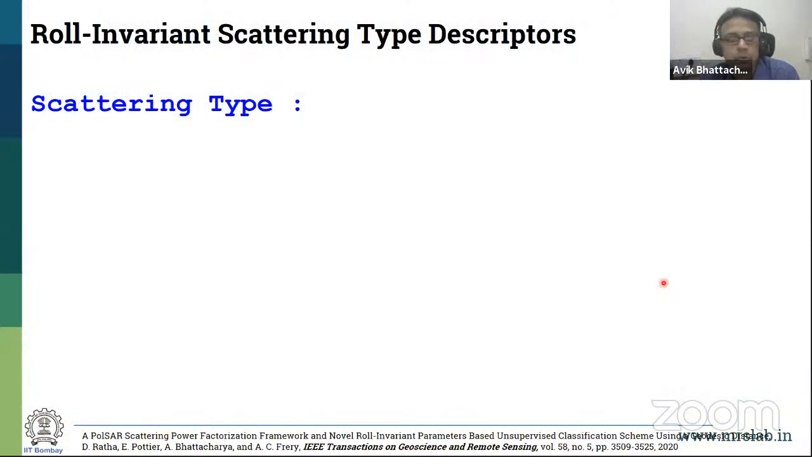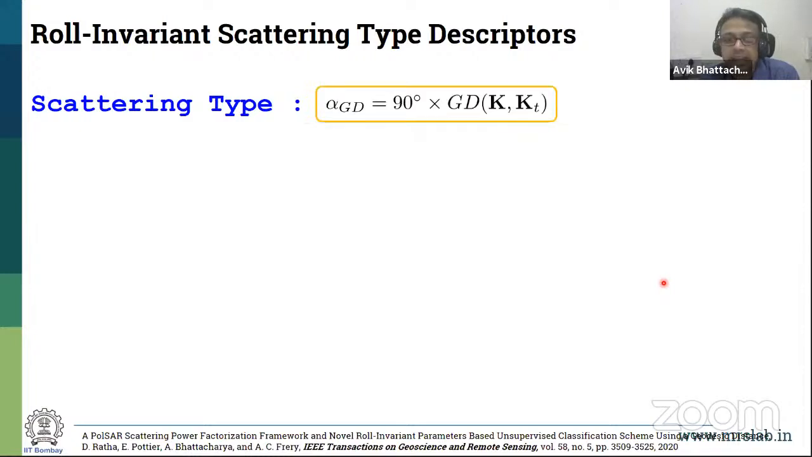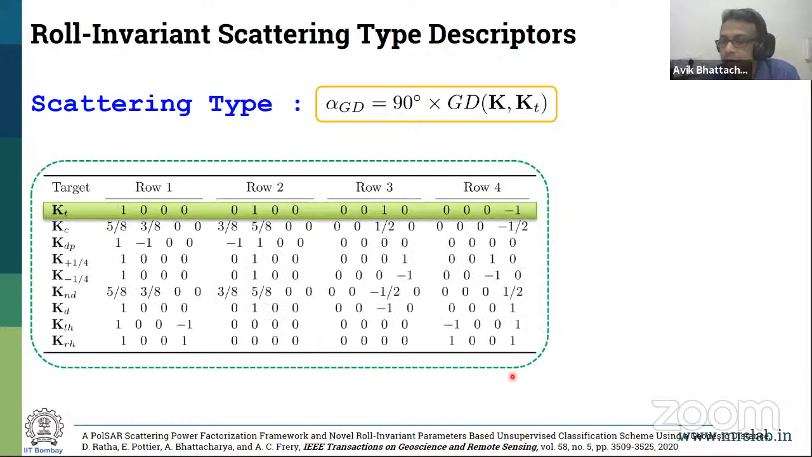So the first one is a roll-invariant scattering type parameter, which is already given in literature by Dr. Cloude, Pottier, and Reid. It characterizes the scattering mechanism of a target. It's something very simple. We find the geodesic distance between the observed Kennaugh matrix and a Kennaugh matrix corresponding to a trihedral. And I give you a list of them. You don't have to memorize them, but this is already in literature: you can take different targets, starting from trihedral to dihedral and so many of them, and put them in a matrix representation. These are simple and available in literature.